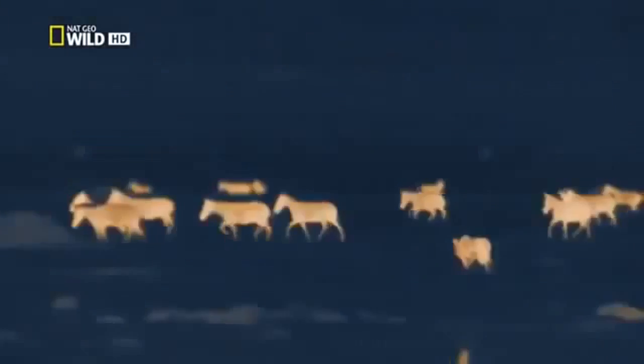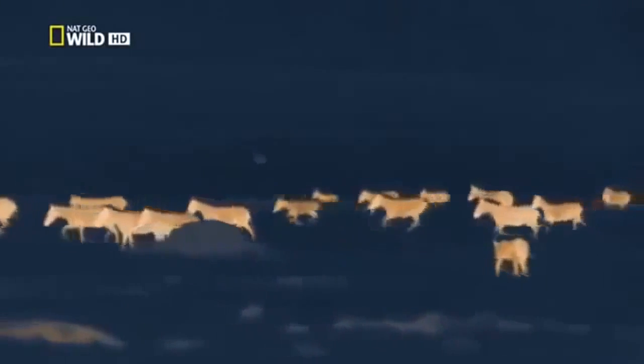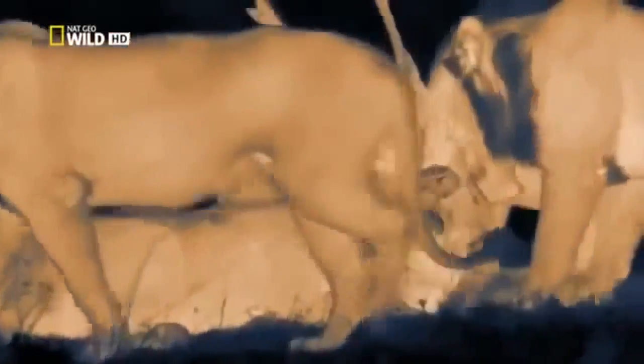For the first time, entirely without the aid of visible light, we've been able to observe lions using all of their senses to turn the cloak of darkness to their advantage. We've filmed them pass on the dark art of hunting from one generation to the next, and shown that night clearly is the time of the lion.